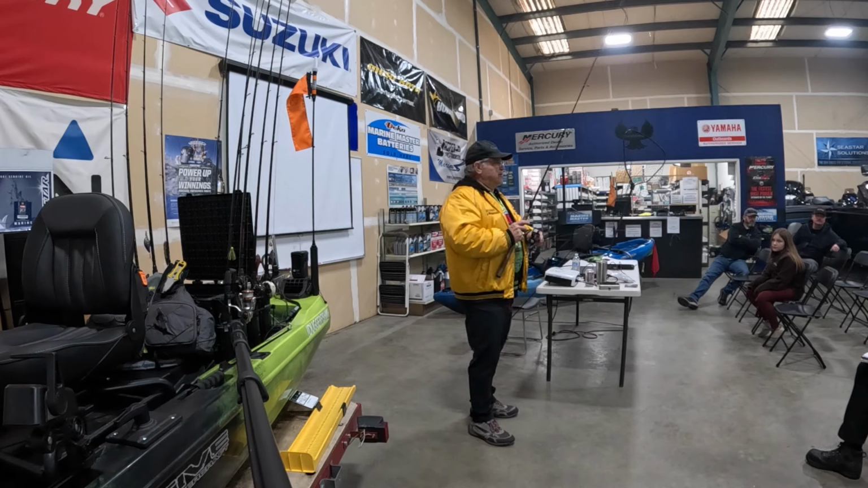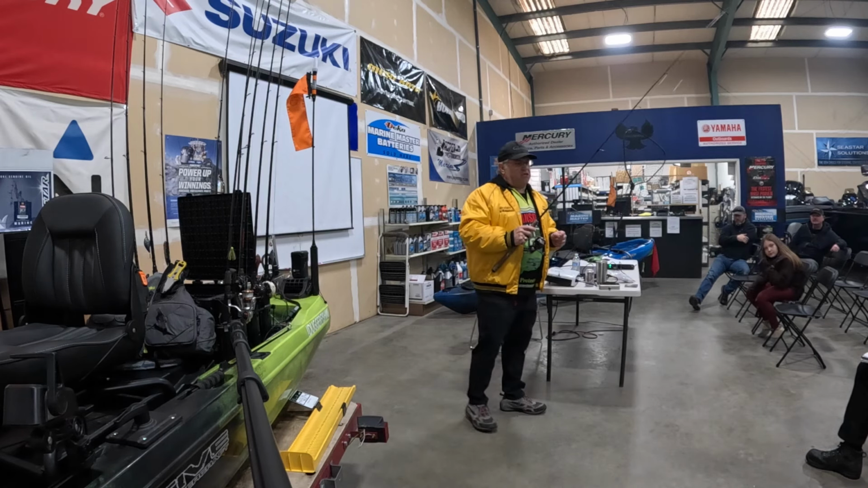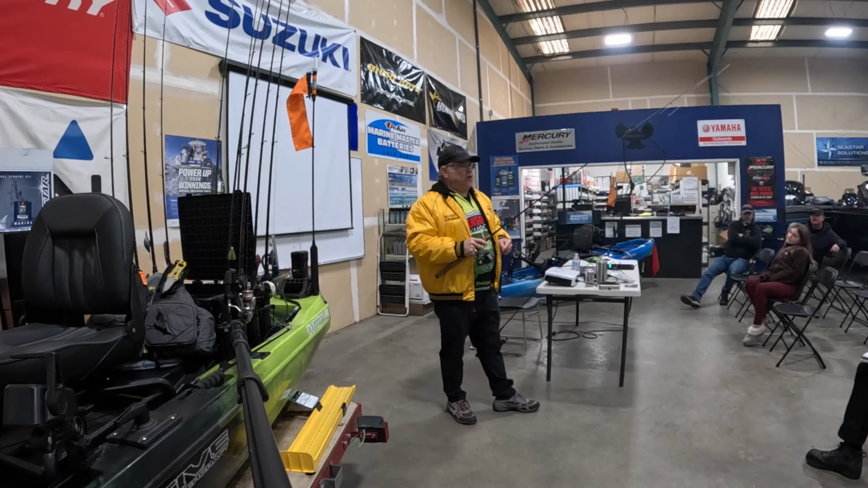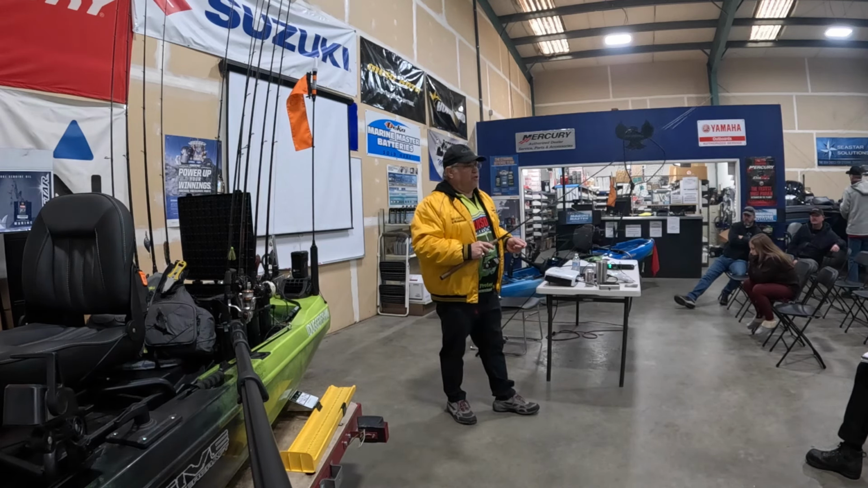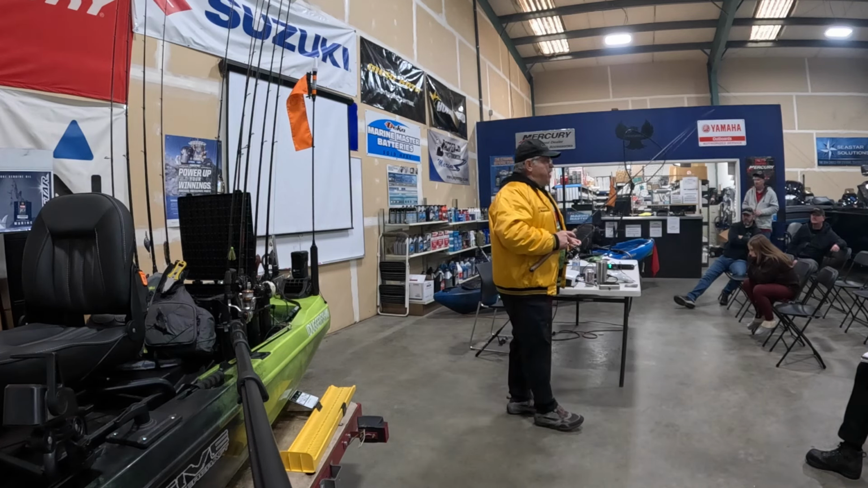The bigger hook he asked about too. Oh, the bigger hook, yes. The only time I use a bigger hook is in the summertime. In the summertime, when a fish's metabolism is high, when the water temperatures get to 68 degrees and above, I've never lost fish on it.